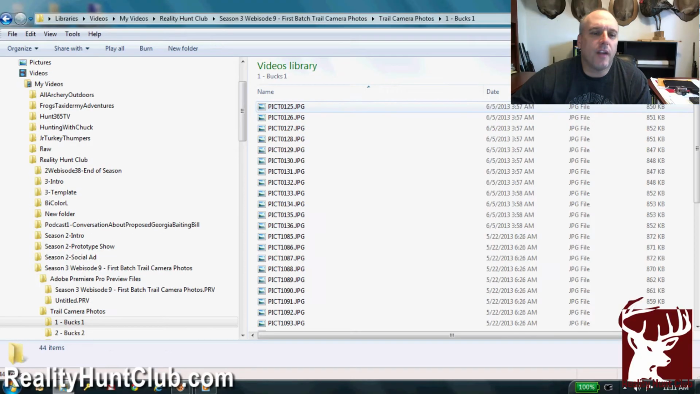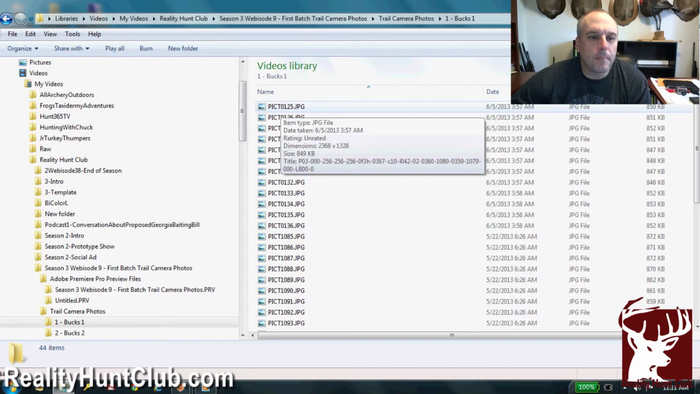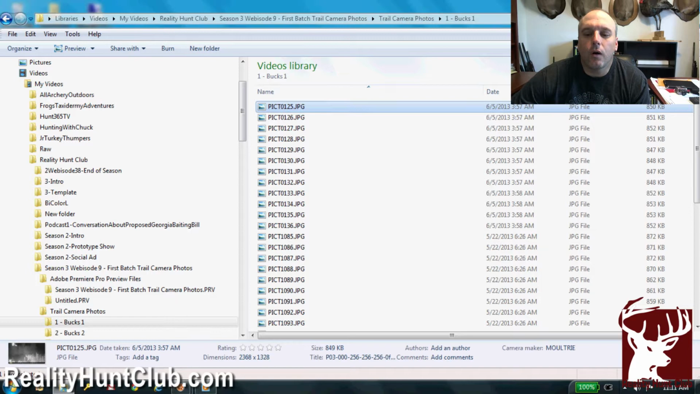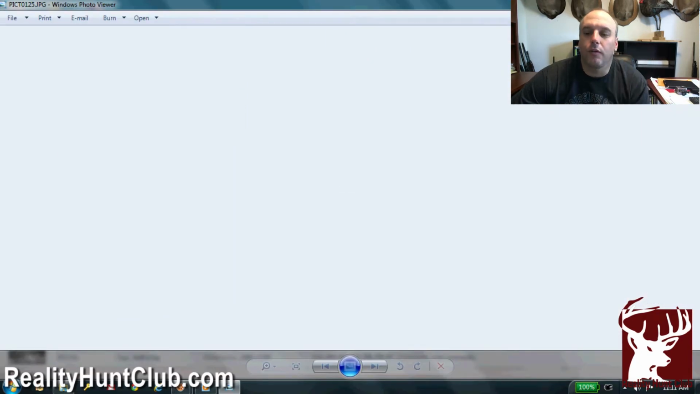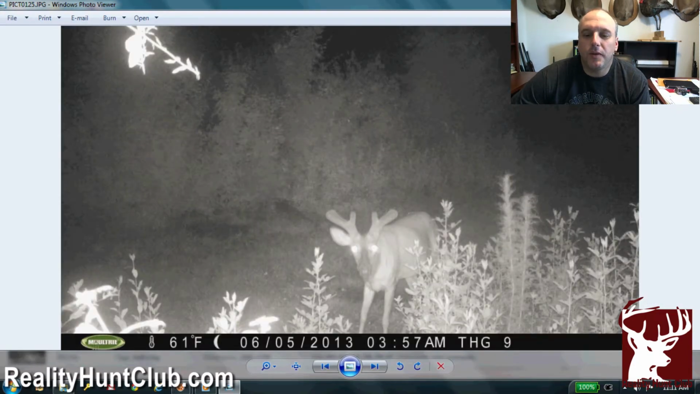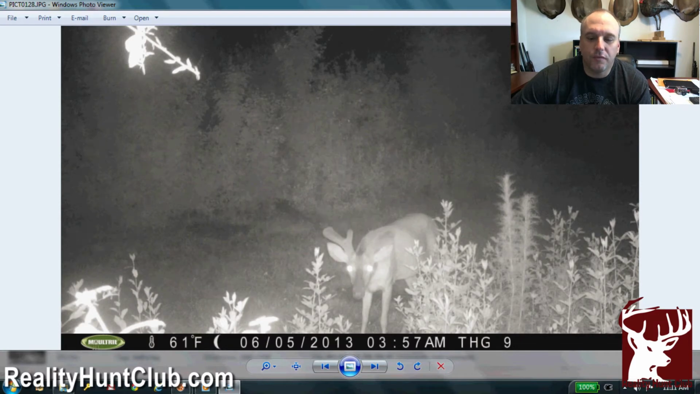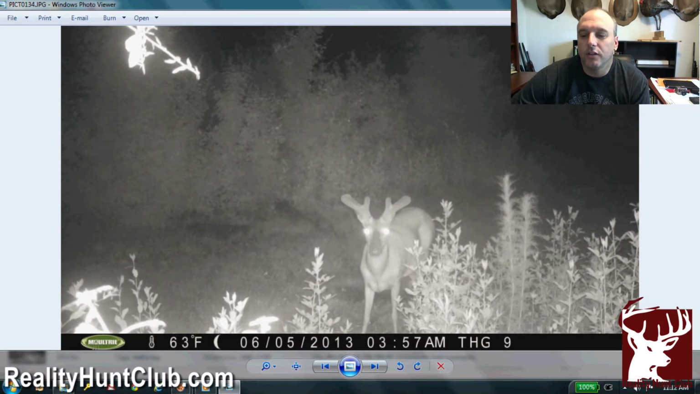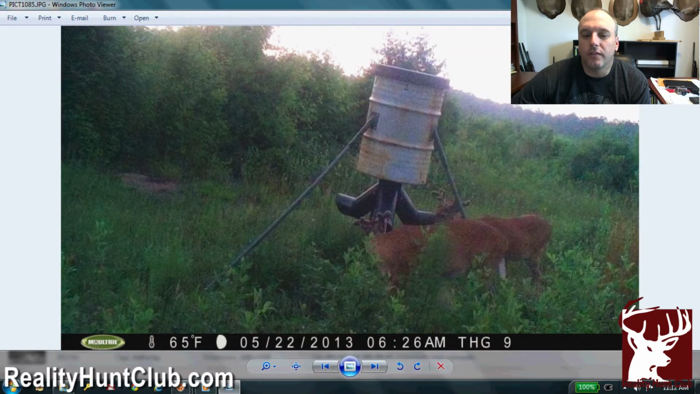Now, I do have one nice buck, and I'll go ahead and start off with him. I think he's a 3. He could be a 4. You know, the velvet always makes him look so thick. There used to be a supplement feeder there, and this is actually June 5th. And here are pictures back on May 22nd. Looks like a couple of nice 3-year-old bucks at the supplement feeder.